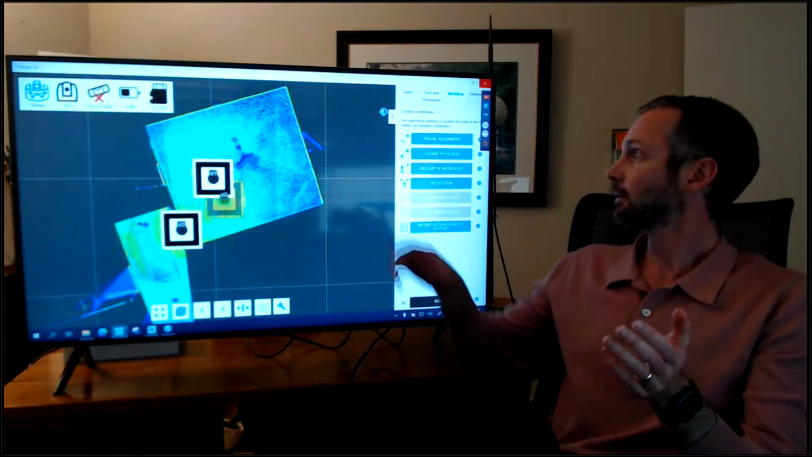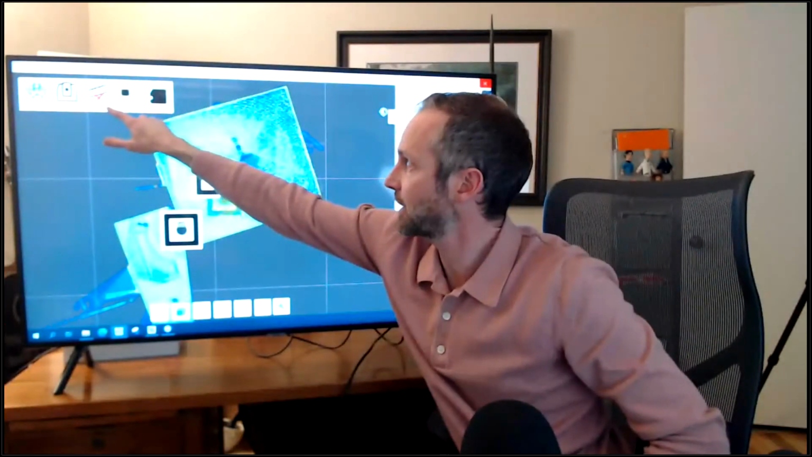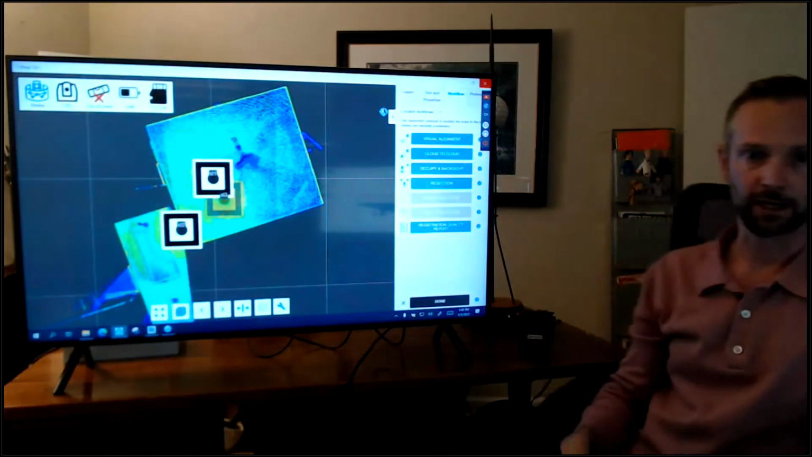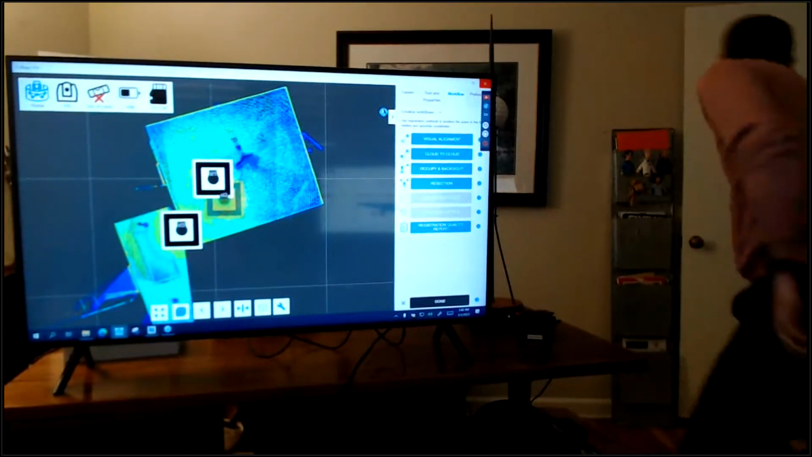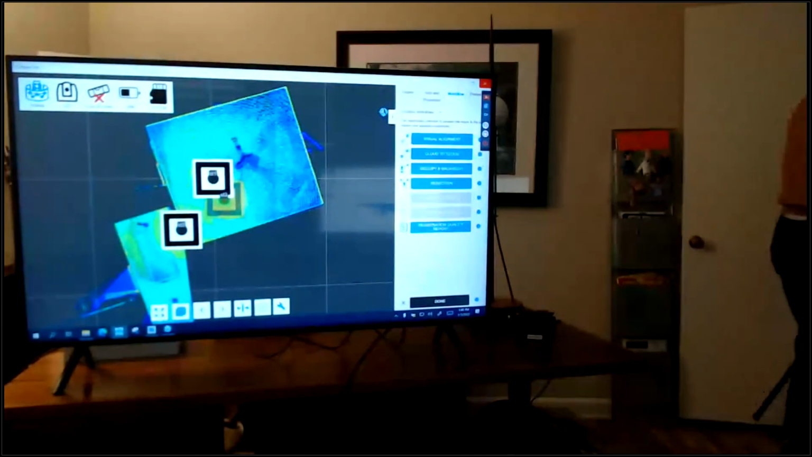Which are my dogs. And then you can see behind me, it's hard to see, but this shows that the scanner is now out of level. And if we were to set this thing up.